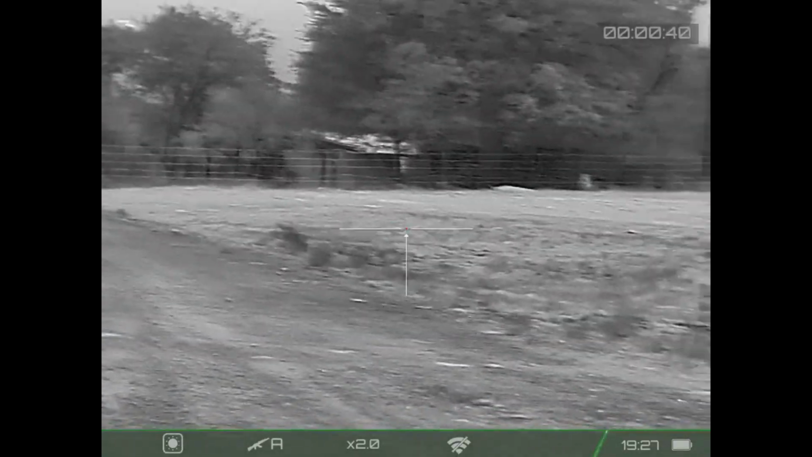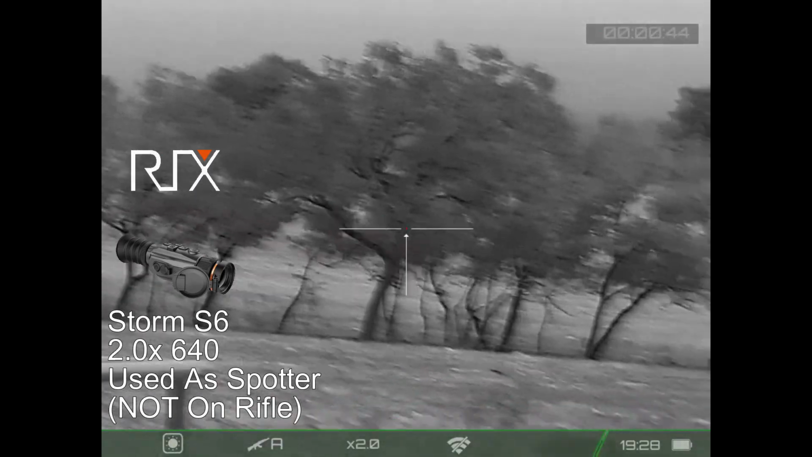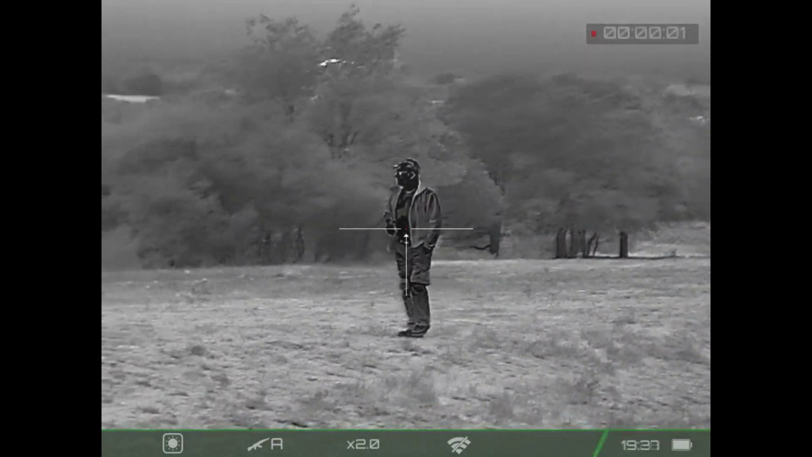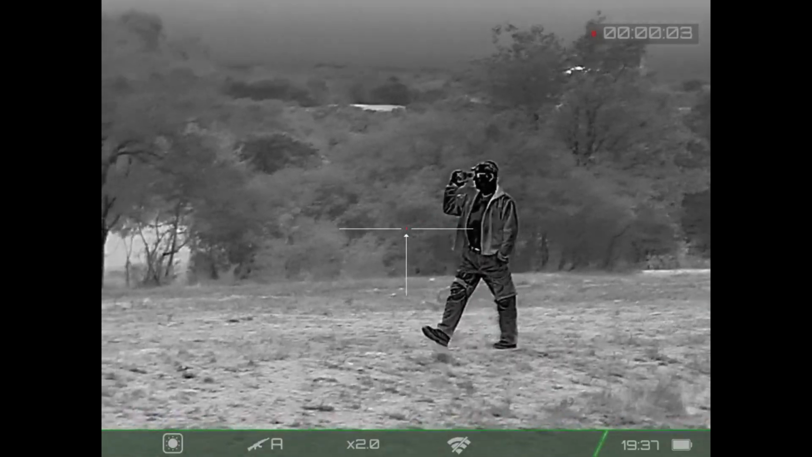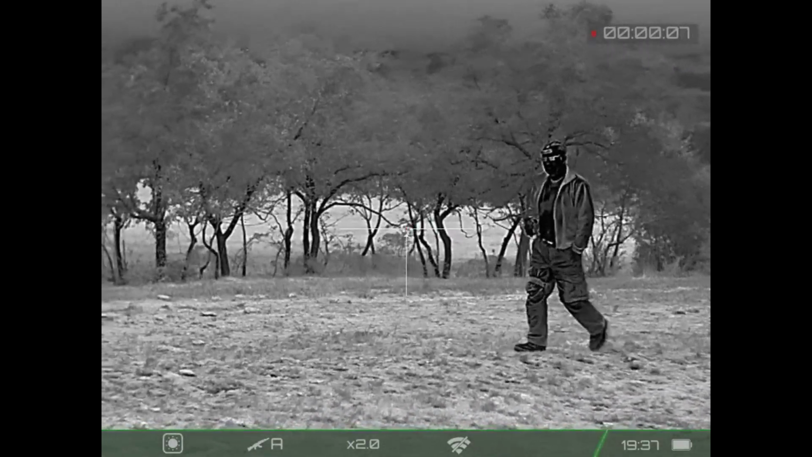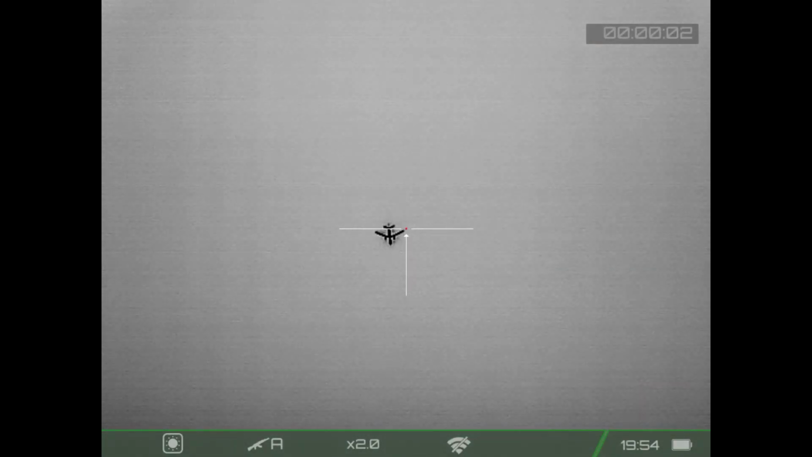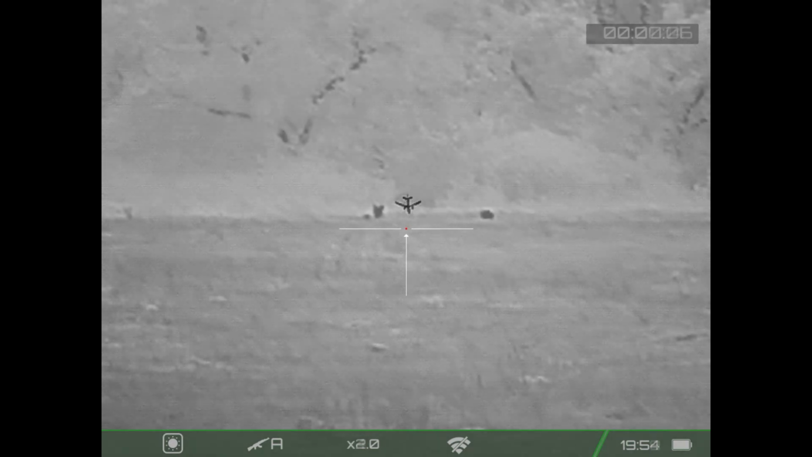Tonight I'm going to be using a Rick Storm S6 as a spotter. It is not on my rifle, and so I'm not pointing a rifle at Ben at this point. We both take turns walking up and down the well pad, checking out different ends of the property, looking for hogs. And I occupied some of my time looking at things like airplanes in the sky.